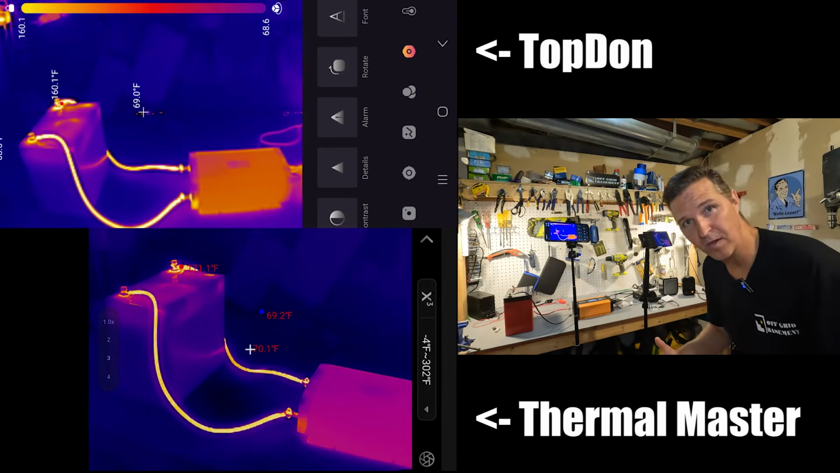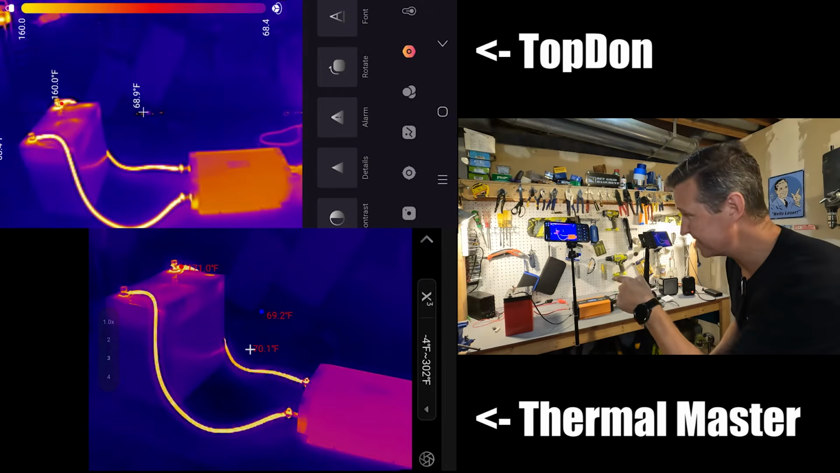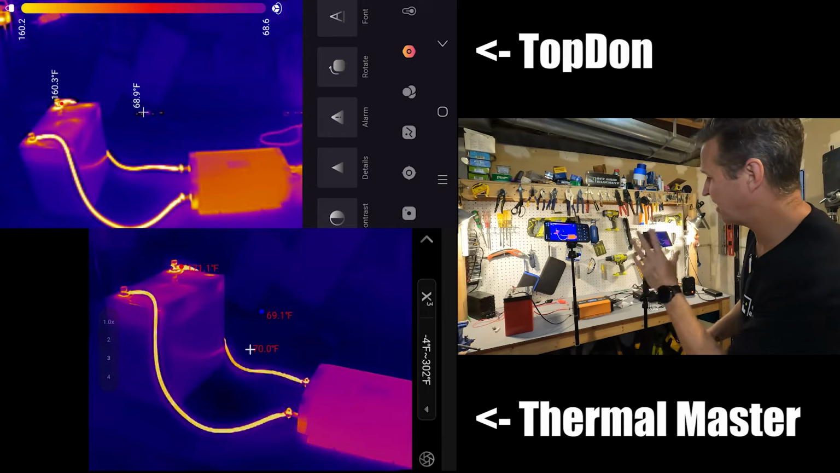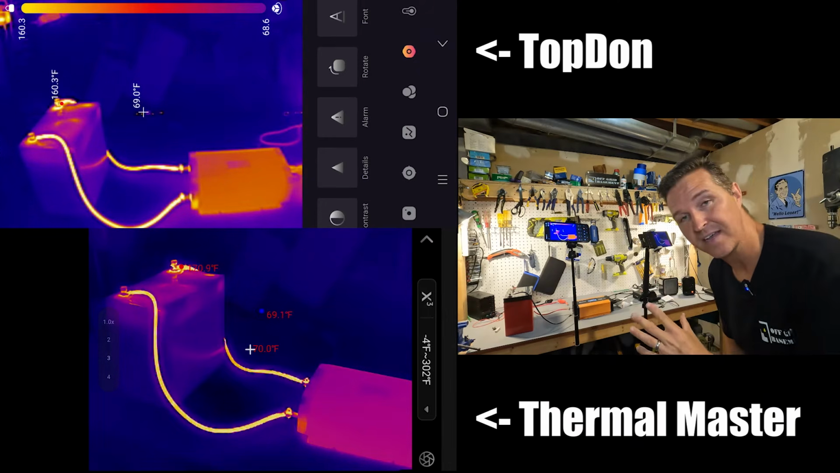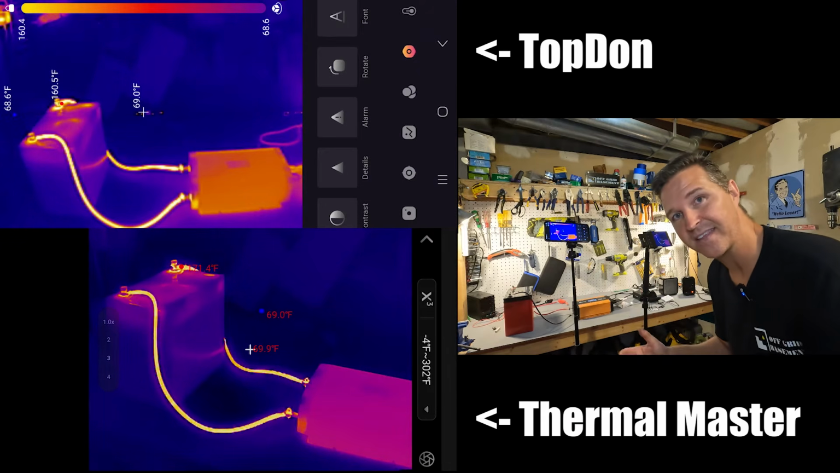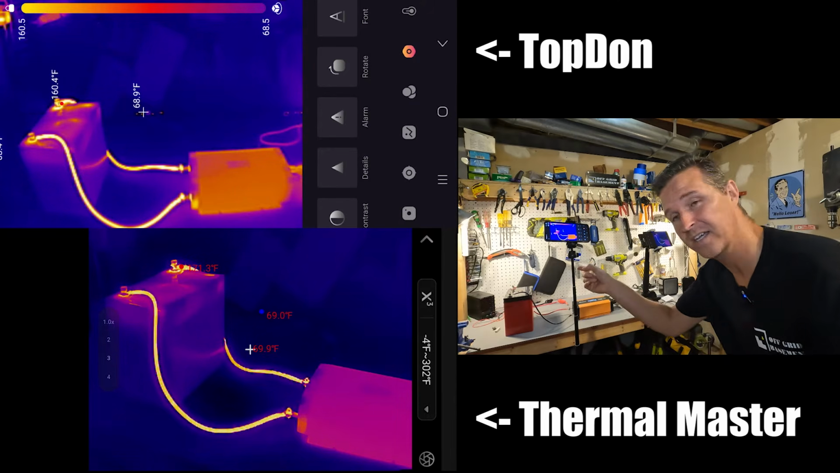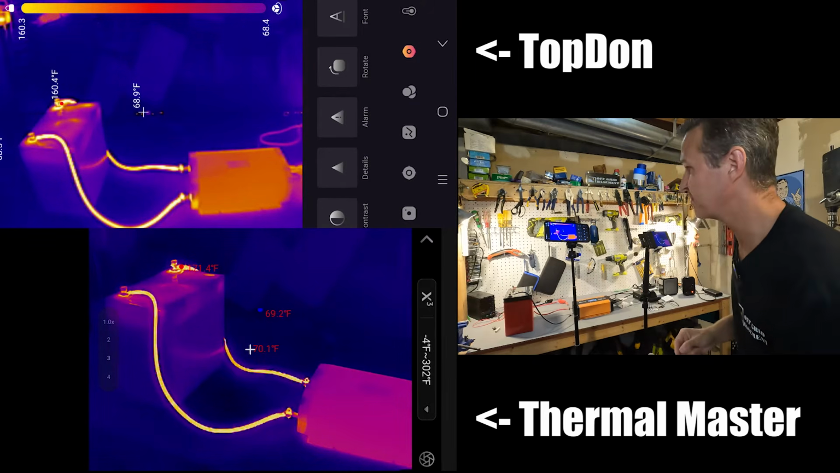And just as a side note, look at that positive terminal. I mean, 160 on the TopDon, 170 on the ThermalMaster, and if you take just an average of that, that's 165 degrees. That's 165 degrees just because you have a loose connection.